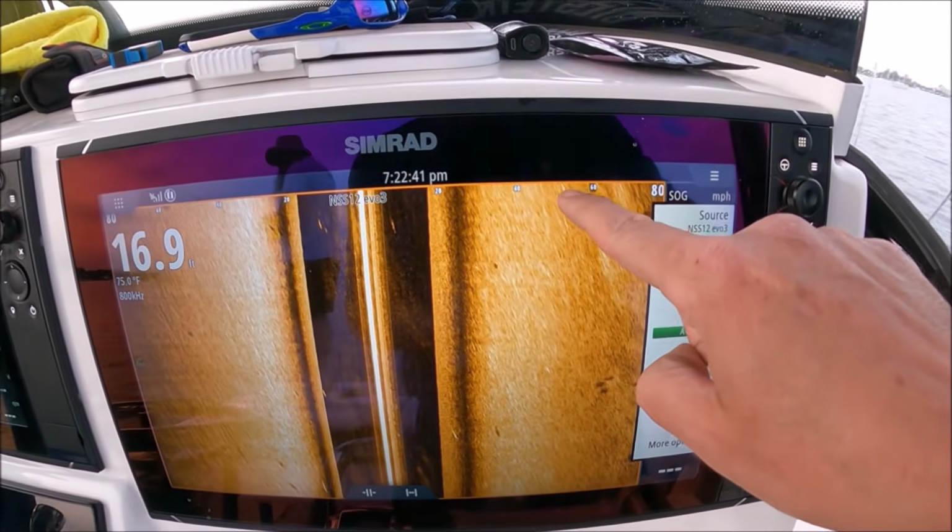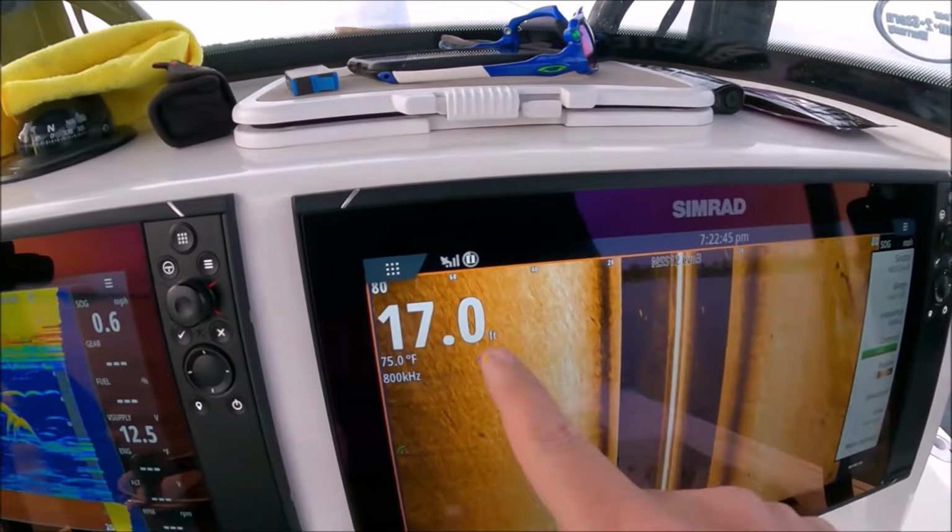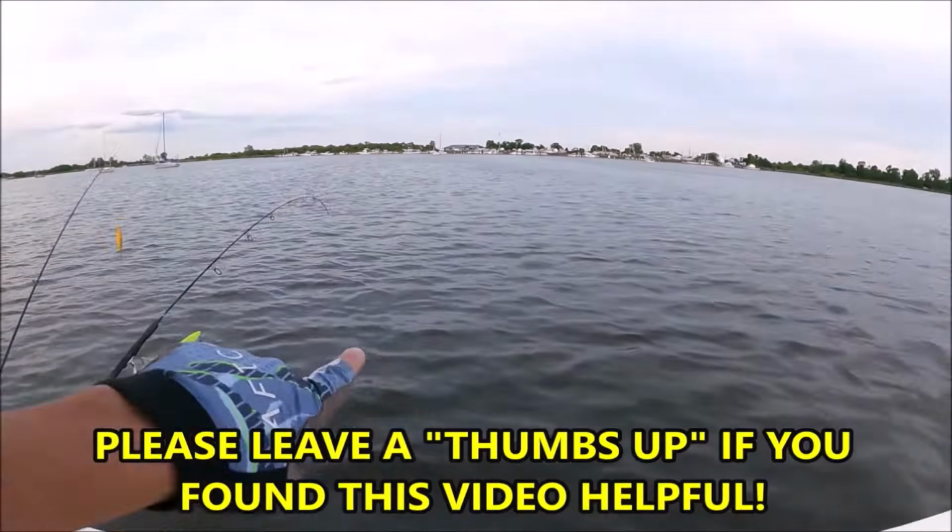There's a good one right here. It's probably about 50. So it's not 50 foot off to the right, it's 50 minus 17. The fish is a lot closer than you think.